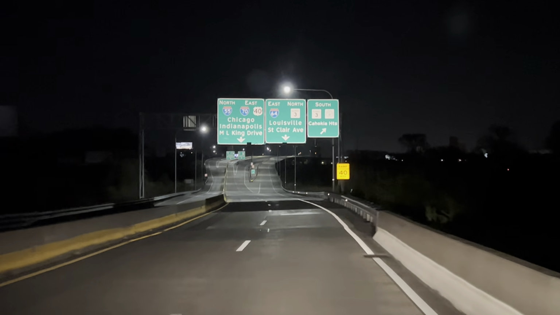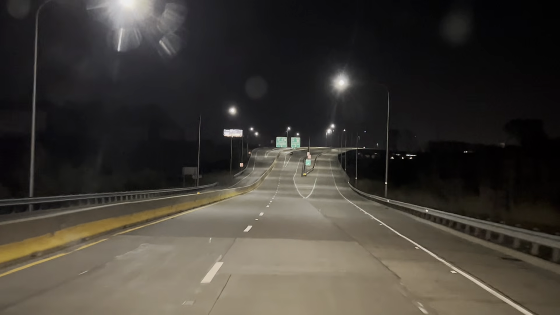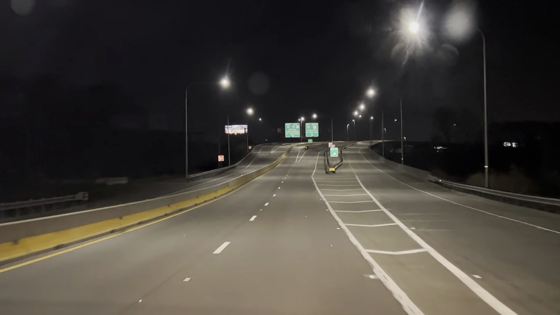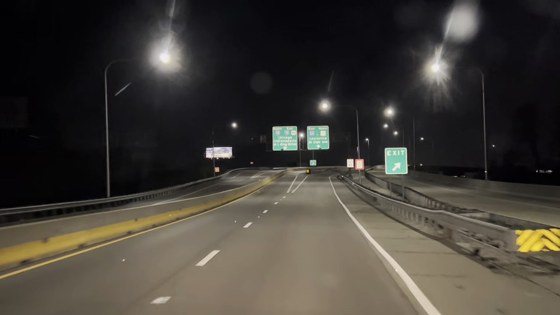Middle. You're gonna stay down the middle? Yeah, right down the middle. Which will be kind of to the left. And then again to the right now. Use the right lane to take the I-64 east ramp. I love how stubborn you are.